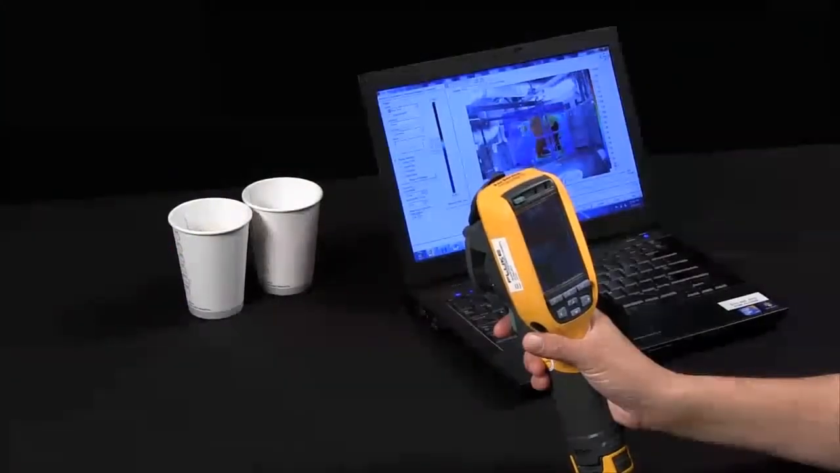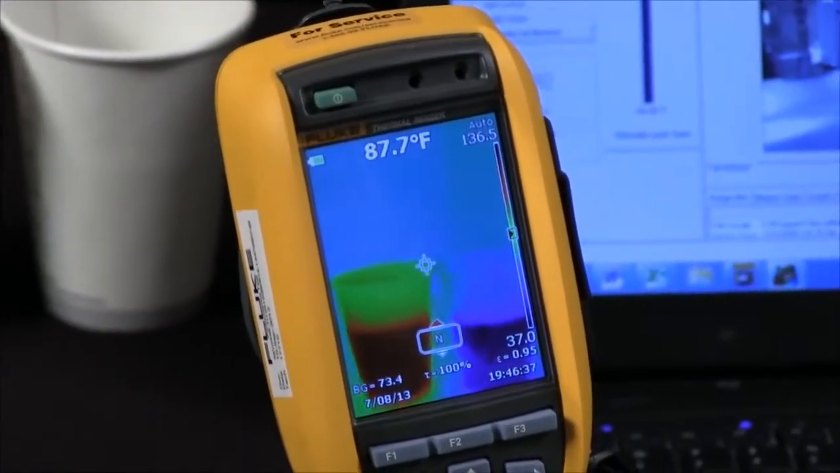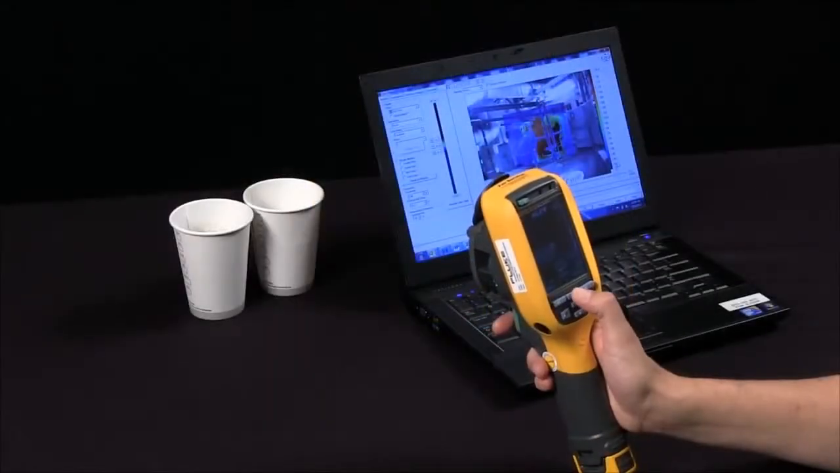Today I'd like to discuss Fluke's IR fusion technology. As you can see, I have a Fluke thermal imager in my hand here, and I'm looking at a cup of hot water and a cup of cold water. And you can see the image is in full thermal.